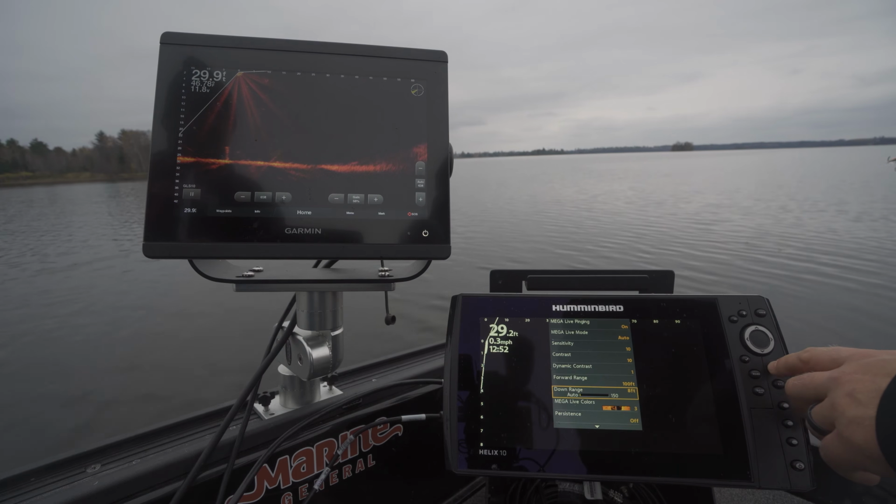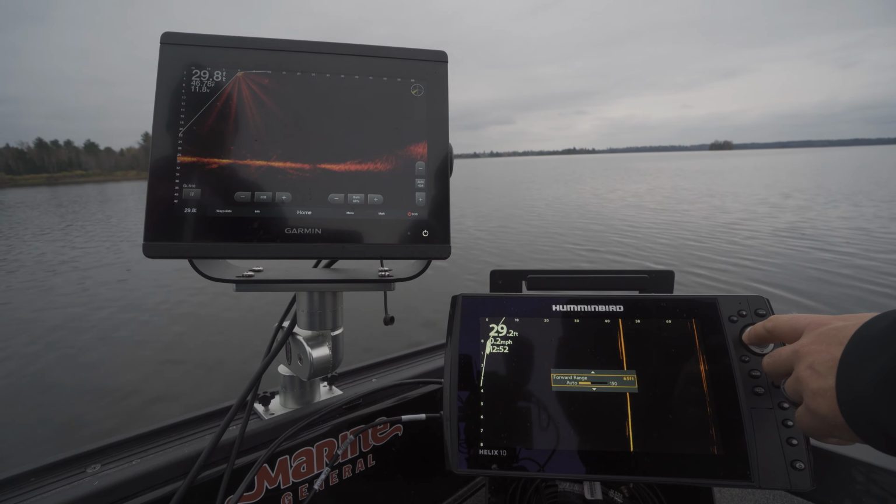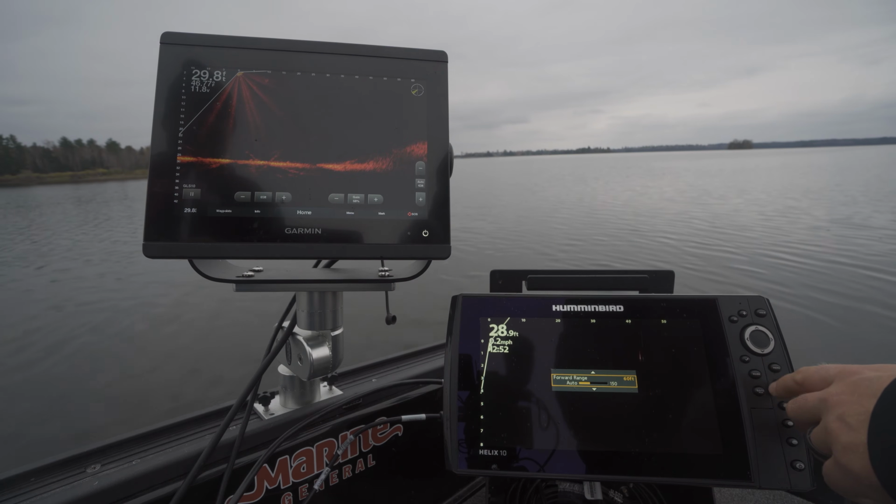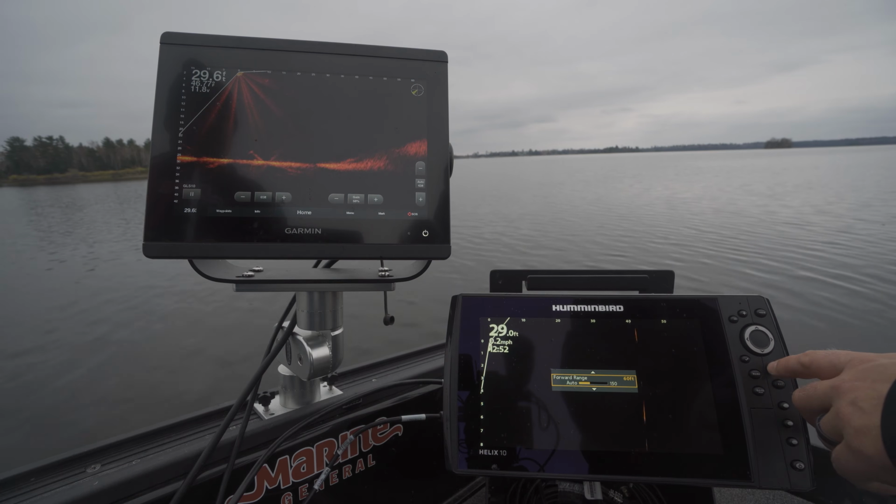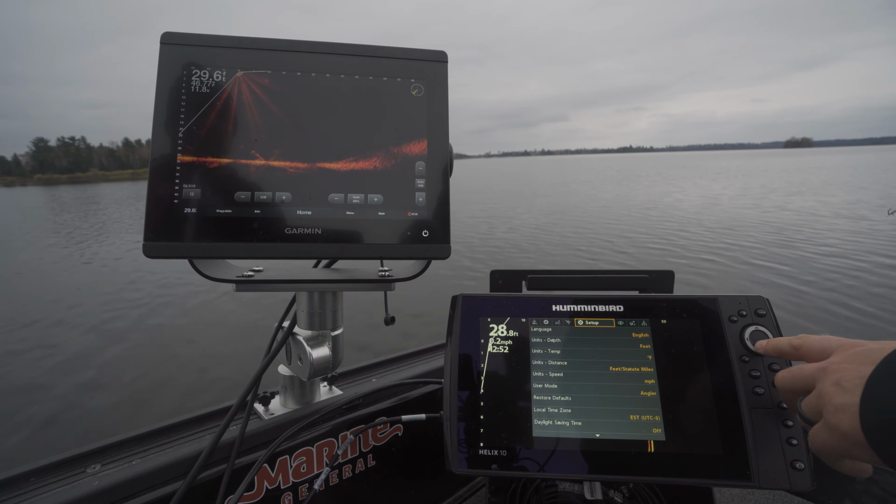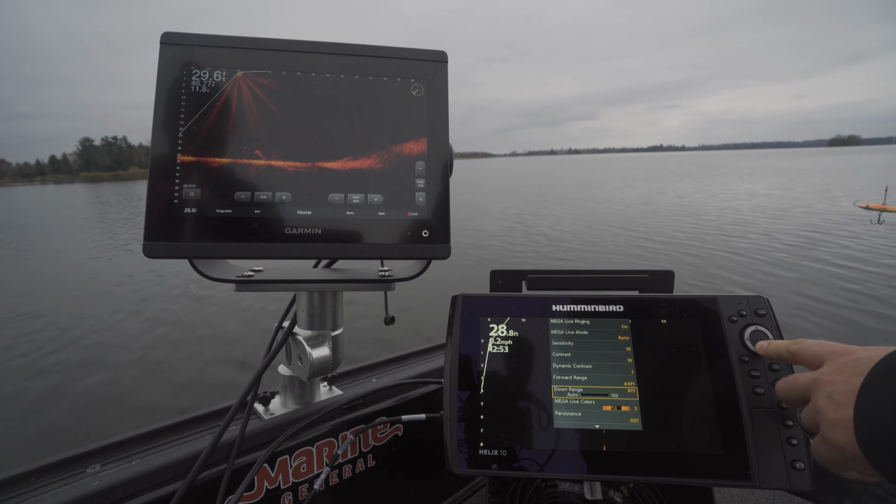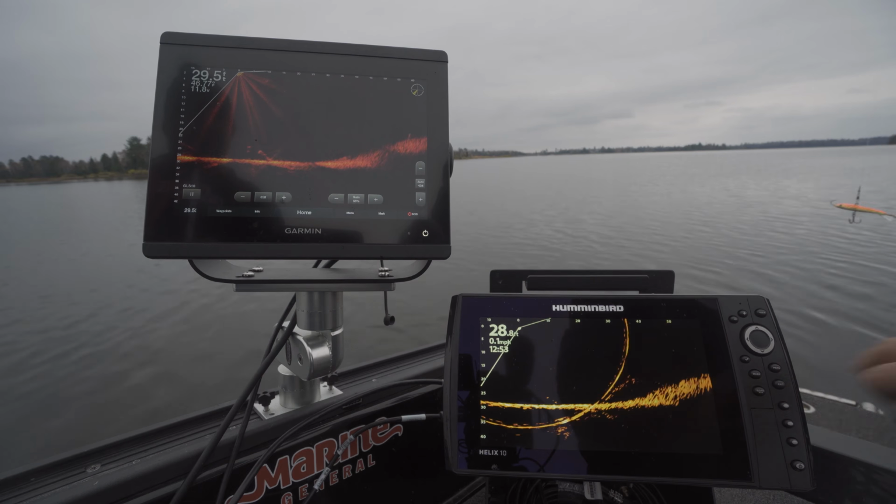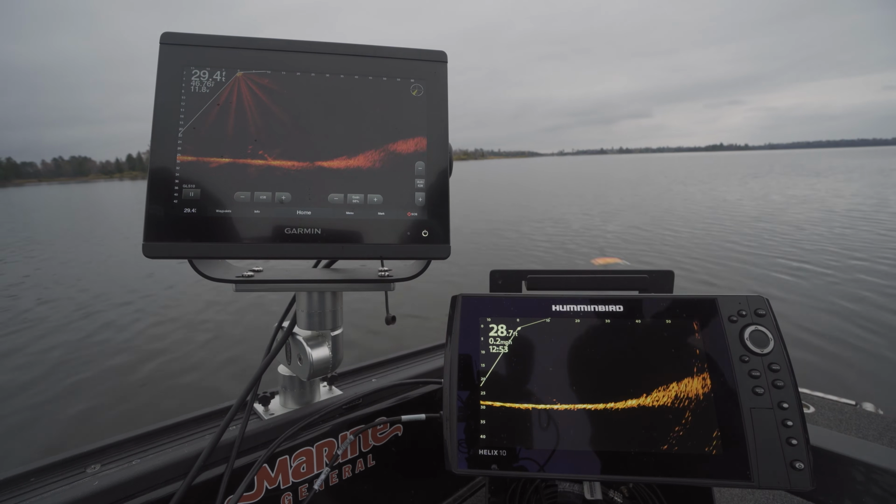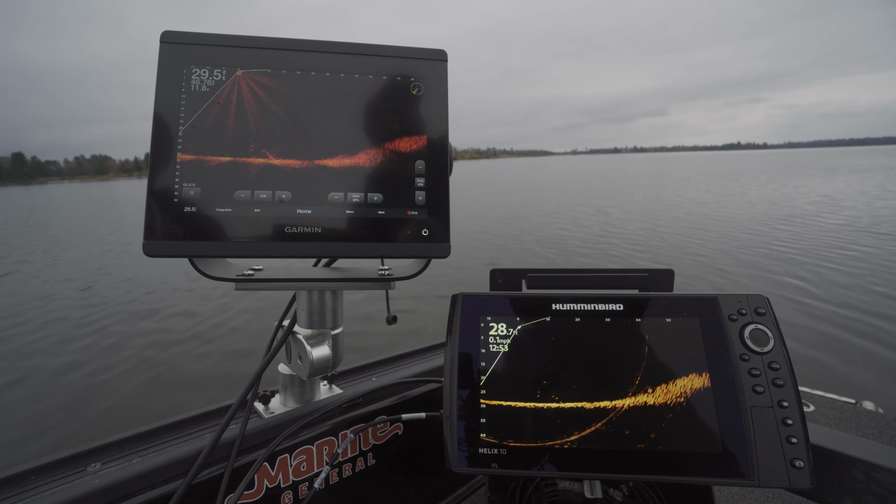Yeah, let's go 60 feet here, and then it looks like we have two adjustments here, which is interesting. That's forward, and you have to go to downrange now because you moved it. So downrange, we're just gonna go auto. There you go. So now let's give it a try. We're going 60 feet. We're gonna cast this, and see how it looks.